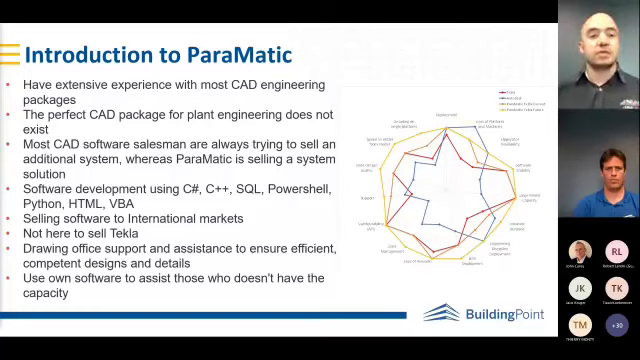Myself and my team have extensive experience with most CAD engineering packages, and we've come to the conclusion that the perfect CAD package for plant engineering does not exist, especially when it comes to delivering detailed drawings and fabrication details as a deliverable.